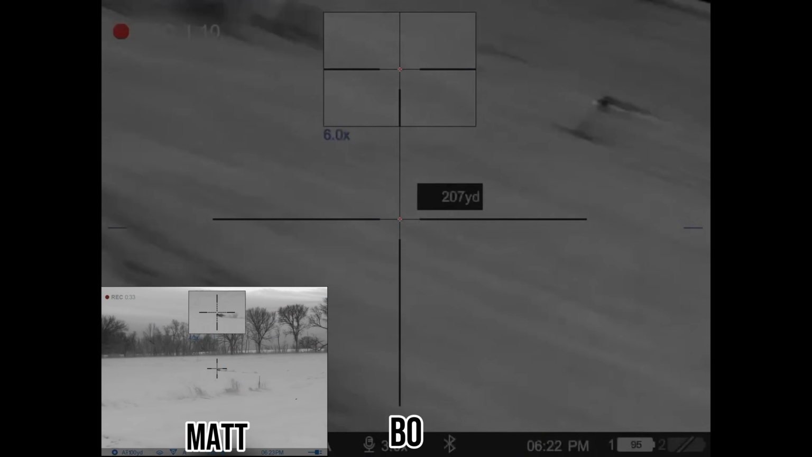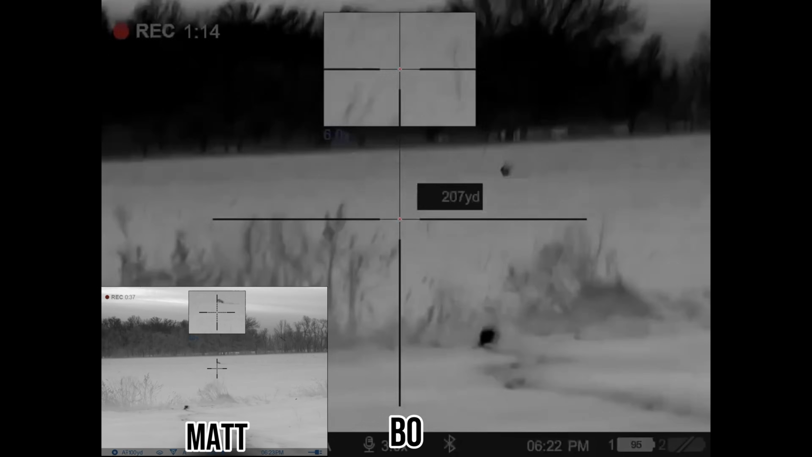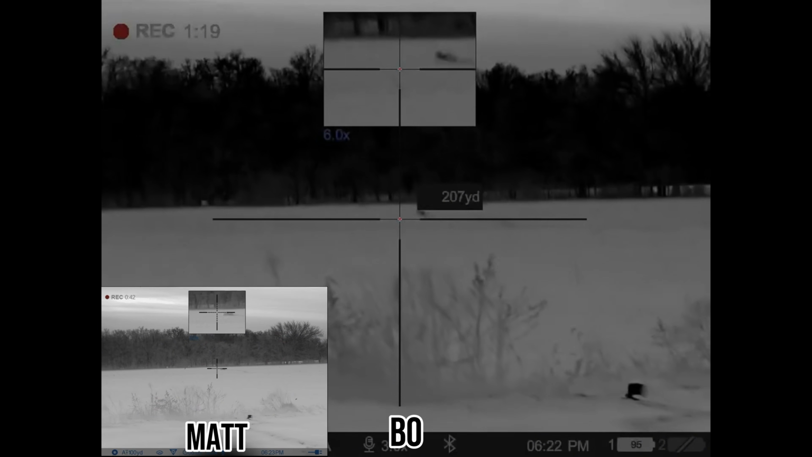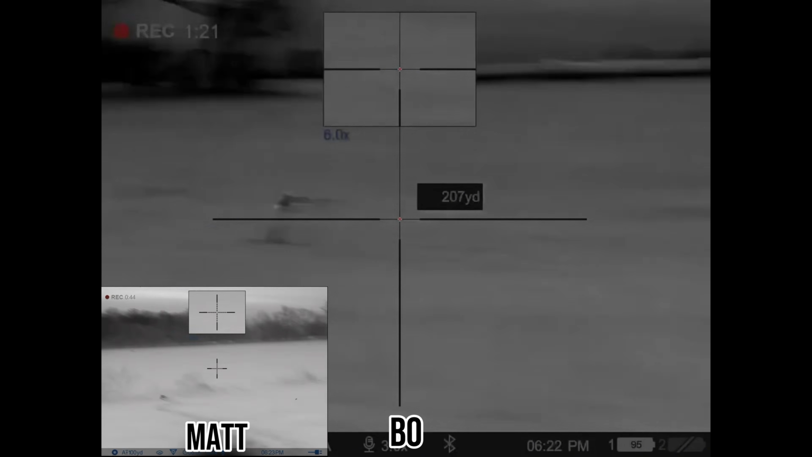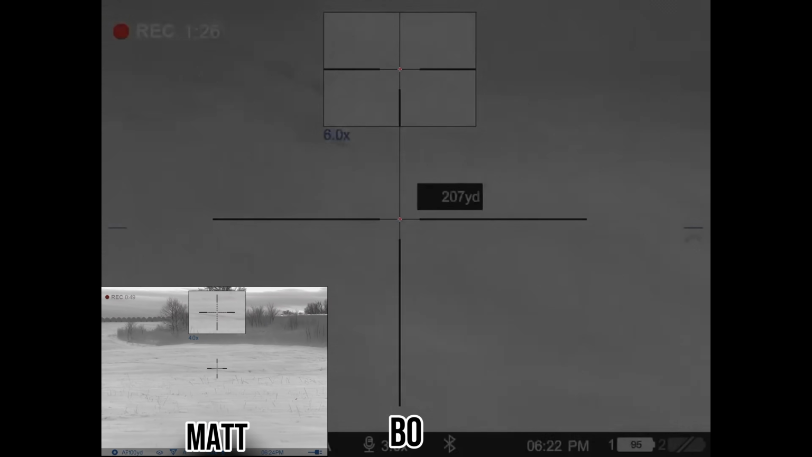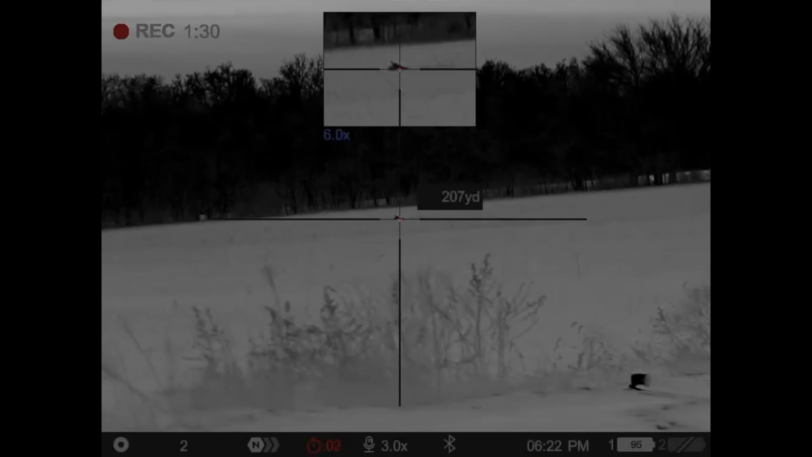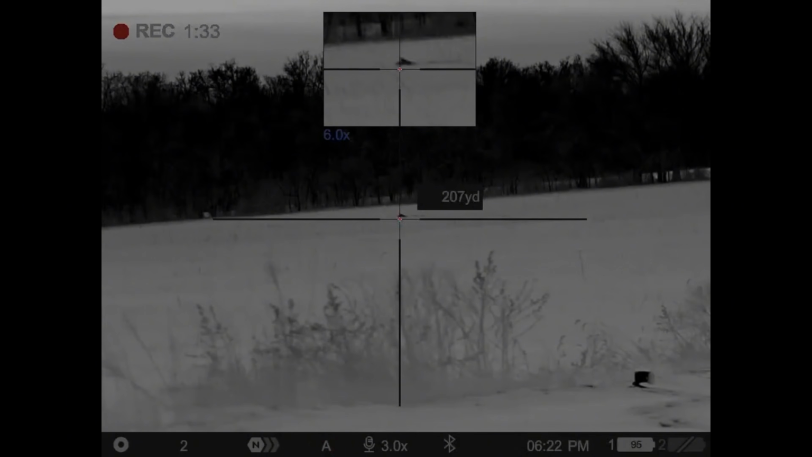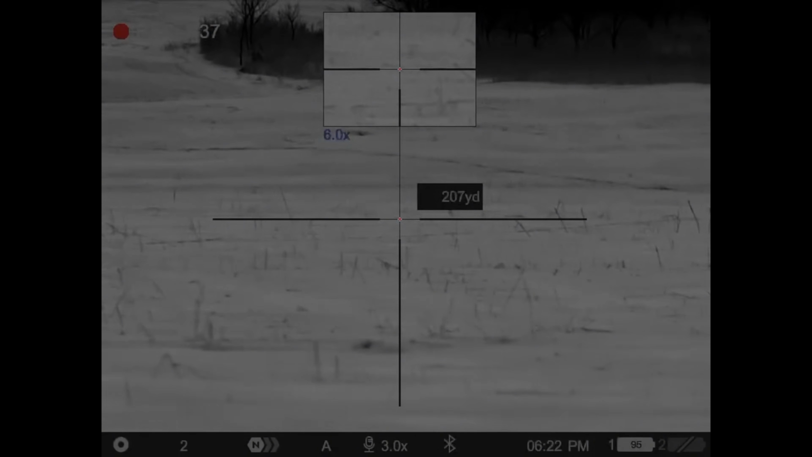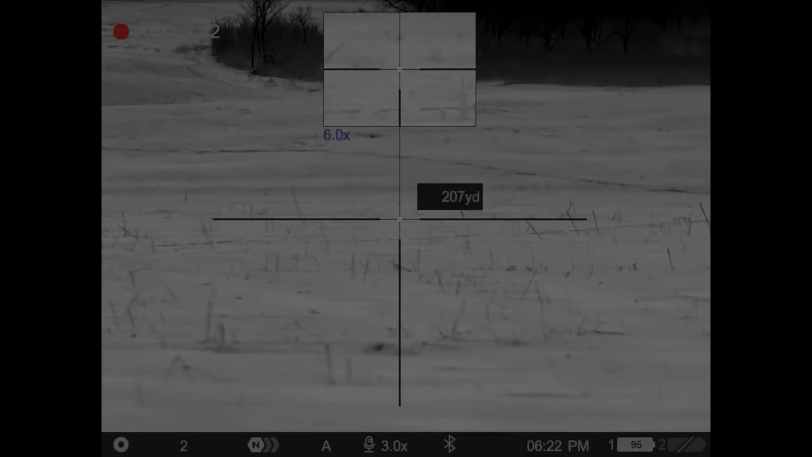We're ready. I hit him. I hit him once. Got him. Good shot, Moat. No, we weren't ready. What the hell? Did we not kill the close one? That was the close one.